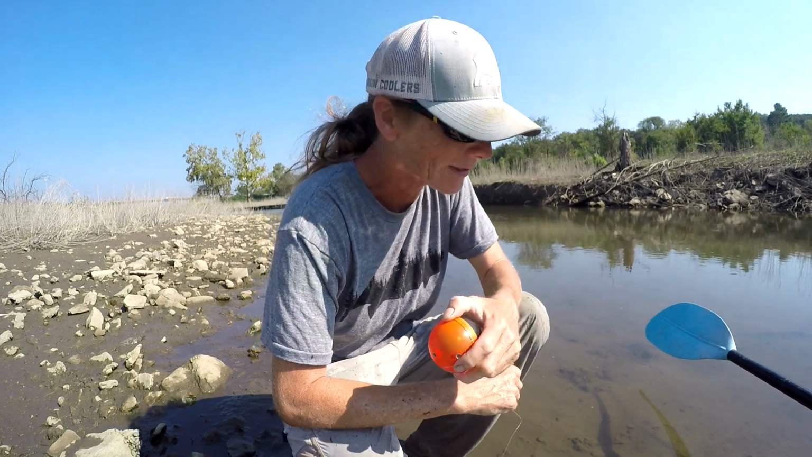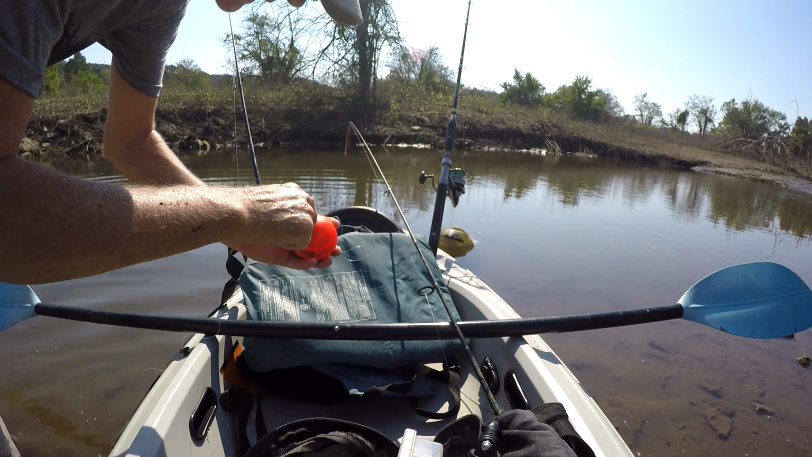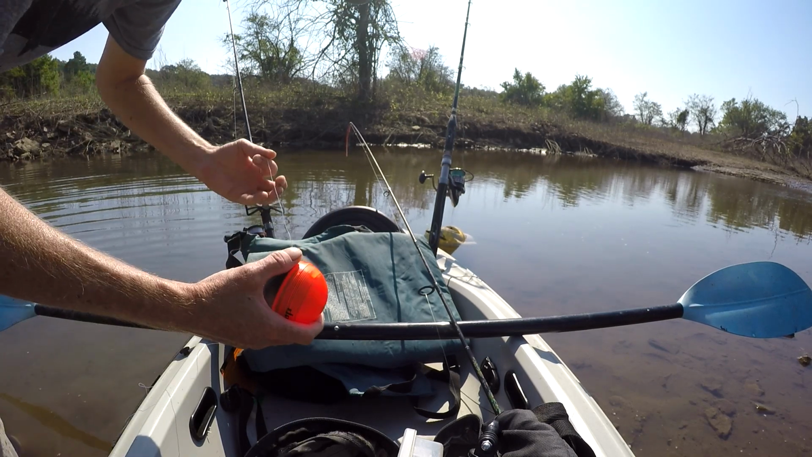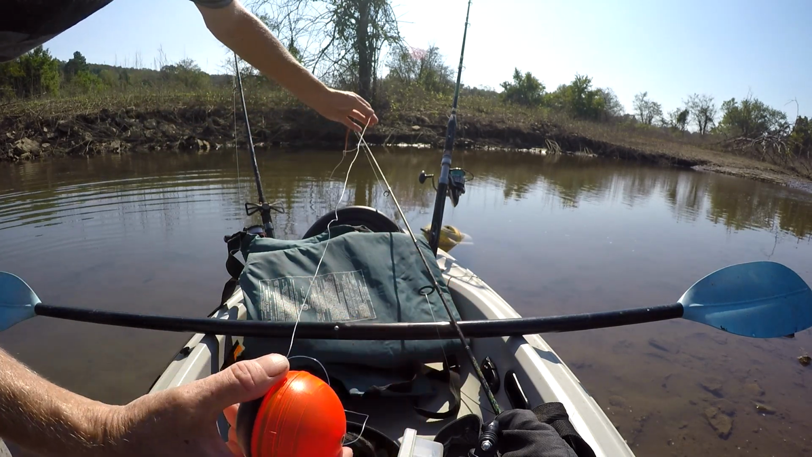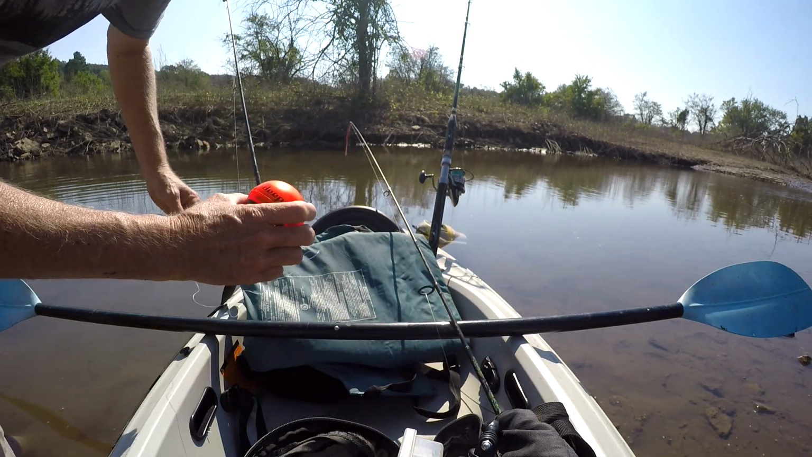This is awesome stuff, guys. Now they have a little attachment that you can buy. It screws into the top and then hangs over your kayak on the side, but I don't have that, so I'm just going to take a piece of 30-pound mono, tie it onto the back of my kayak and paddle along and see what's there.